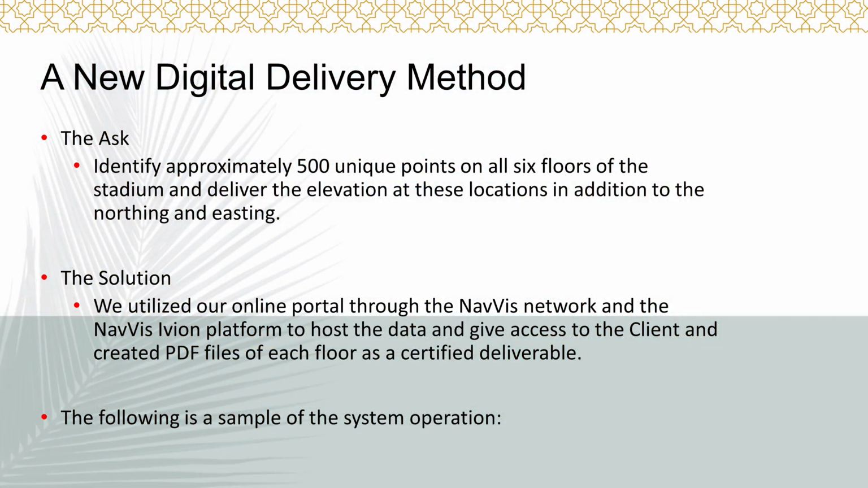So our solution was the NavVis. That's why we utilized that tool on the project. We were able to establish control traverses and elevations at each level of the stadium, walk the NavVis through, and develop a very rich model of every single floor in 3D, with photography as well as the colorized point cloud. So we hosted the data. We gave the engineers and the architects what they wanted, which was basically CAD files of every floor with those locations tagged. But we also generated PDFs.